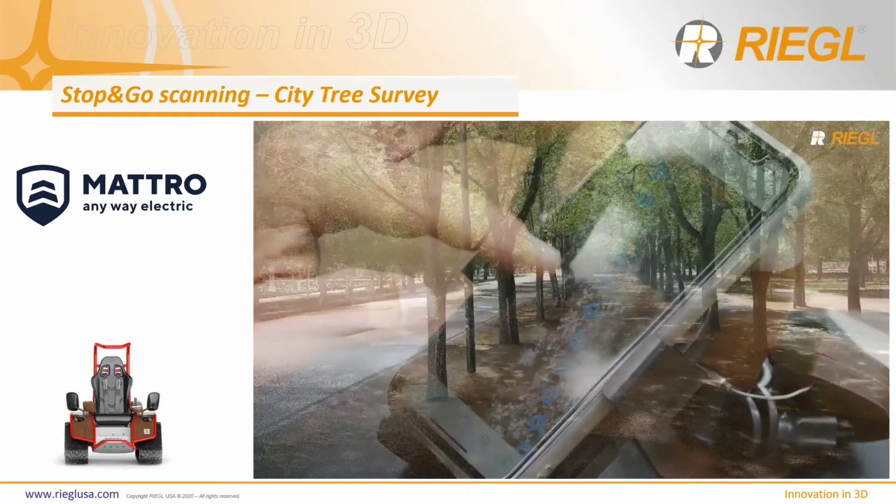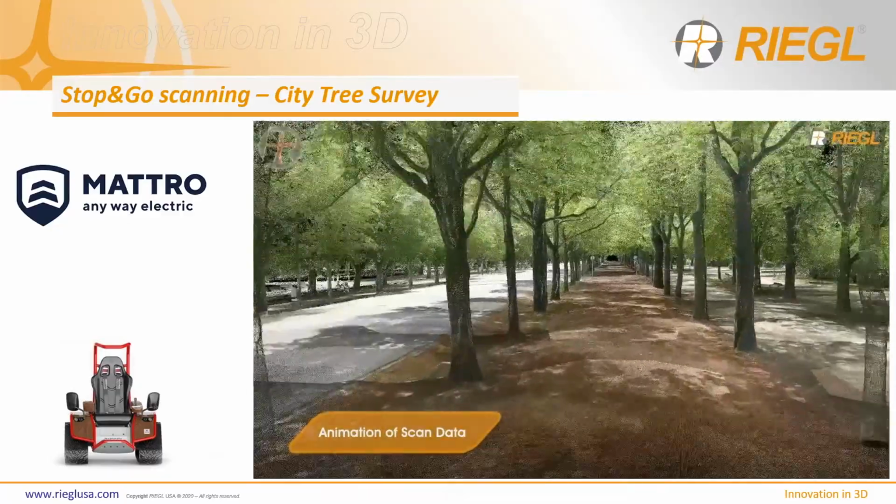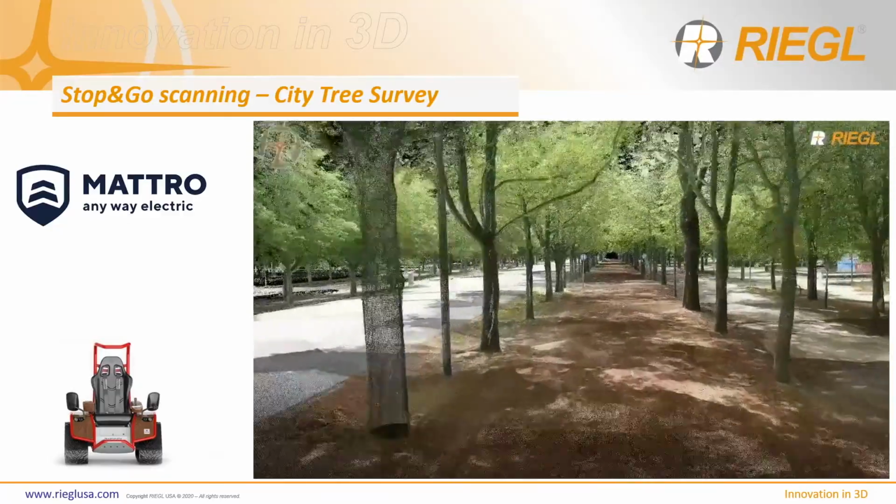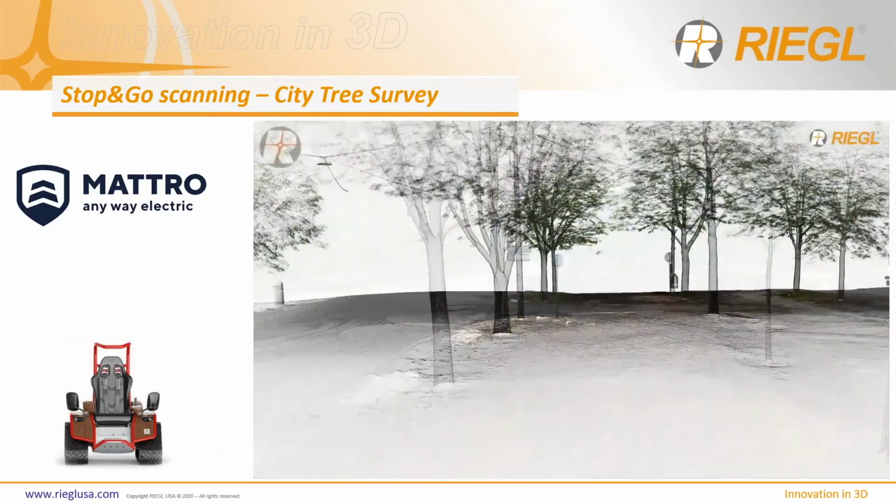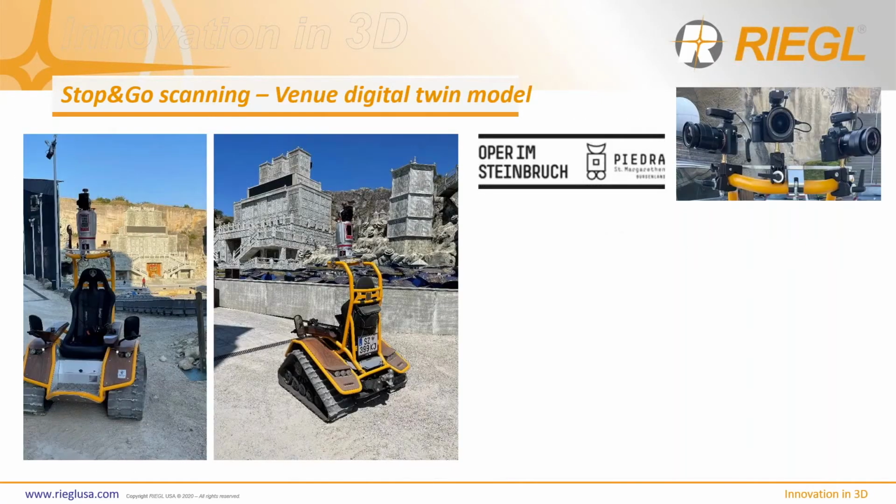We've done a lot of testing with it, but now it's no longer an idea. It's here, and people are making use of it. And of course, this is not mobile scanning. This is still static scanning, and the detailed information you get from static scanning, as we've all seen and known, is well beyond the detail of kinematic scanning.